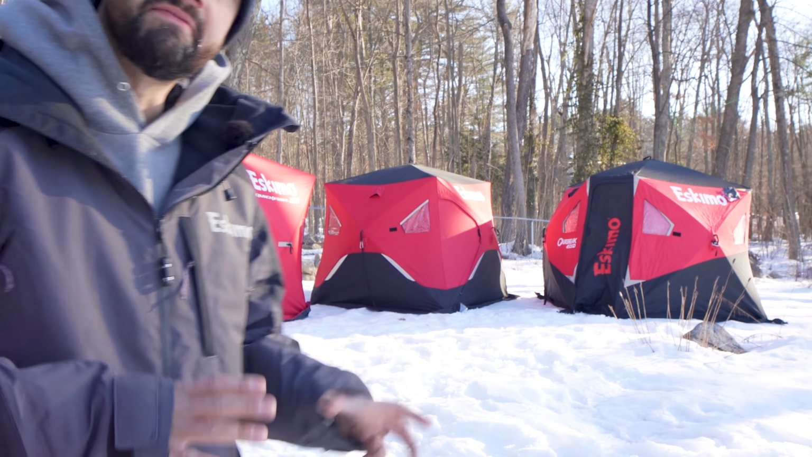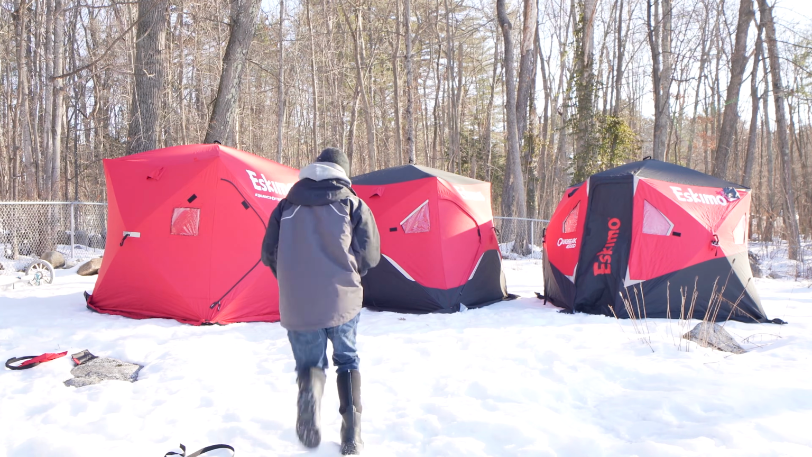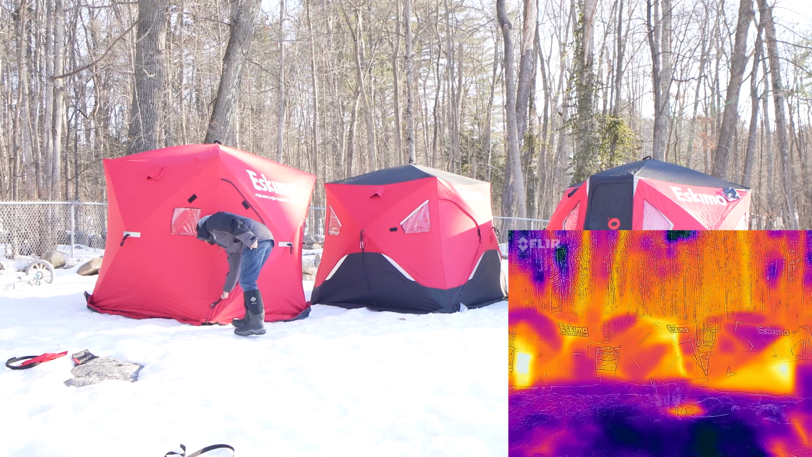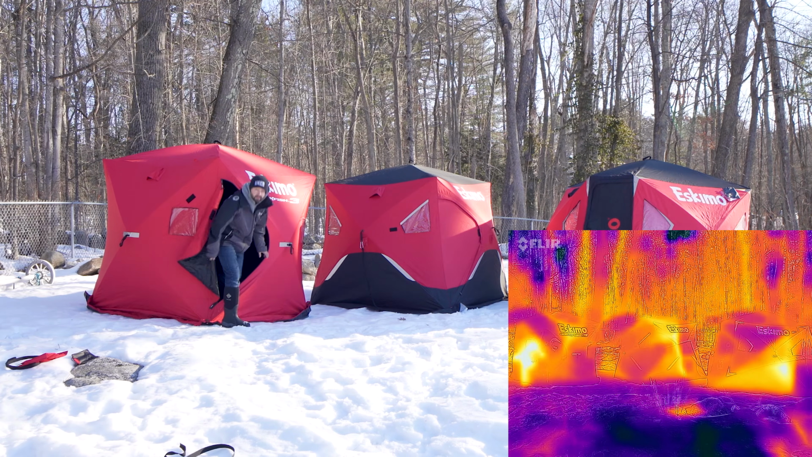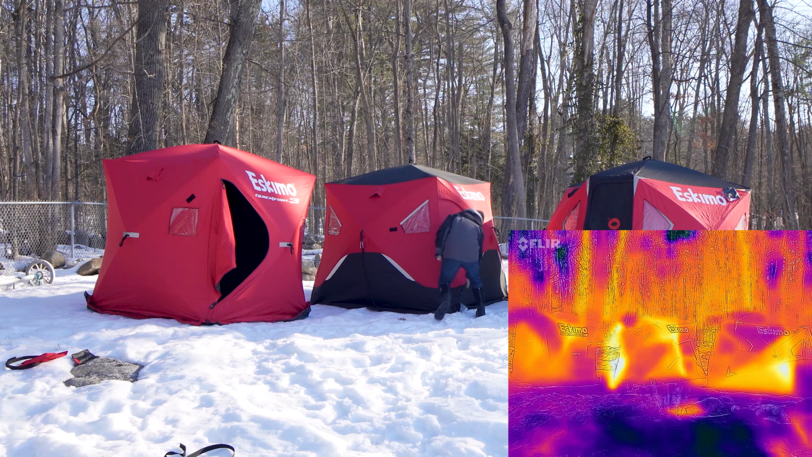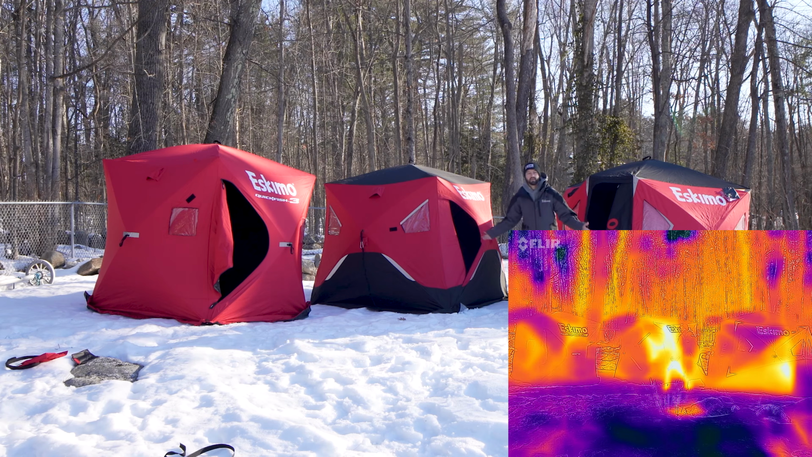All right, they've been cooling off for about 15 minutes. Let's go inside and see how warm they actually are. Ice cold. Pretty warm still. And then pretty warm still.